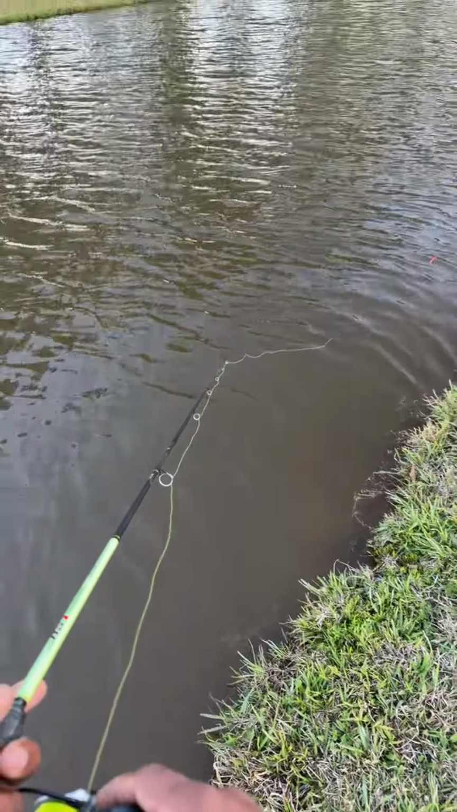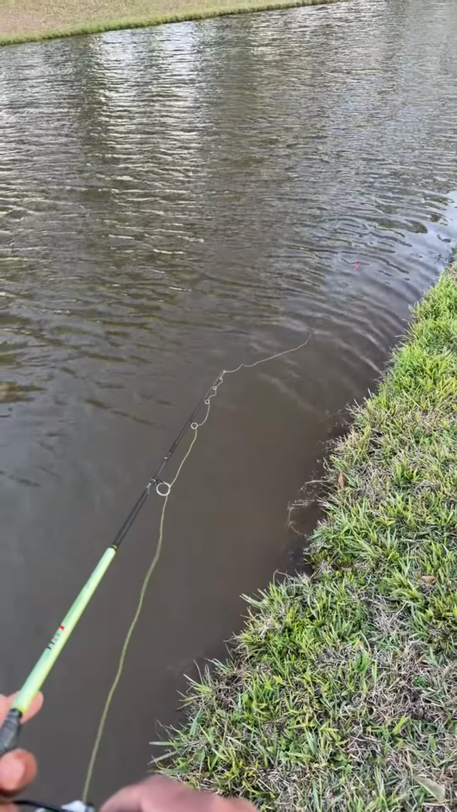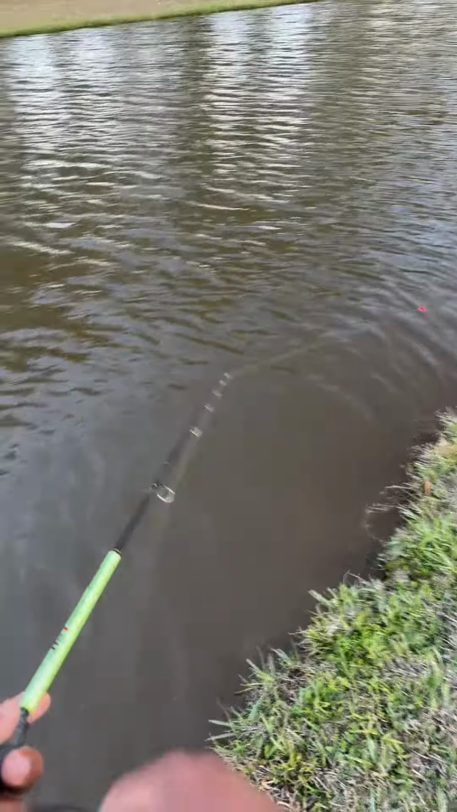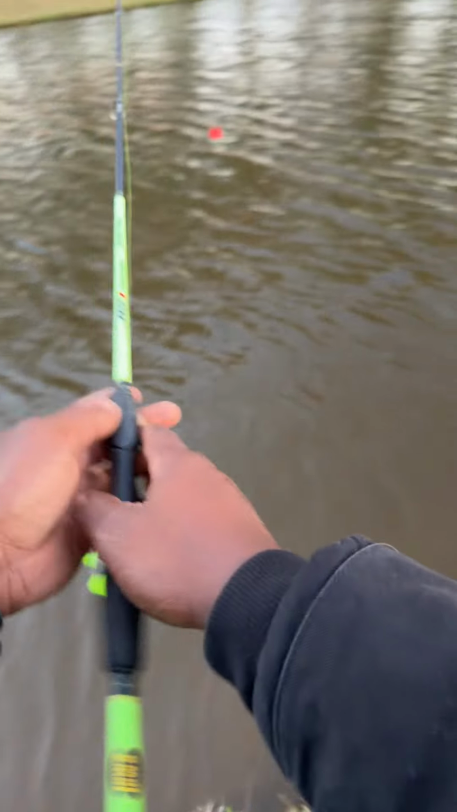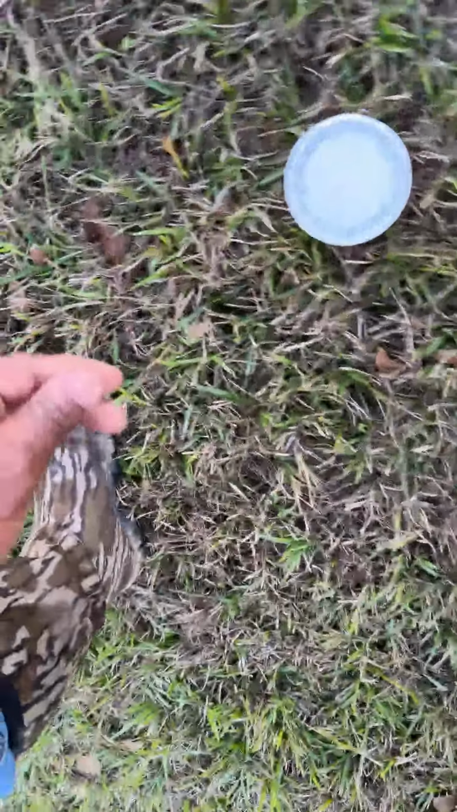Come on, fish. Look, look, look, look. They're trying to hit it. Look at them. All right, let me put a bigger worm here so I can get a bigger one. This one is playing with me.